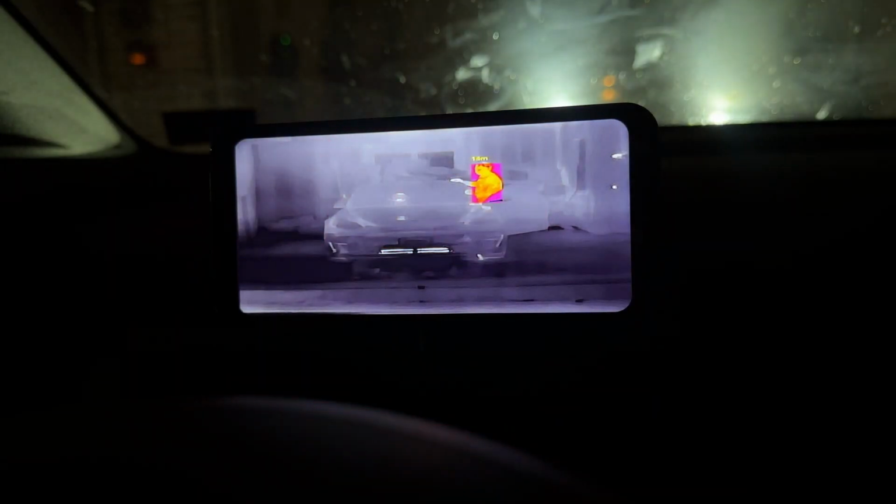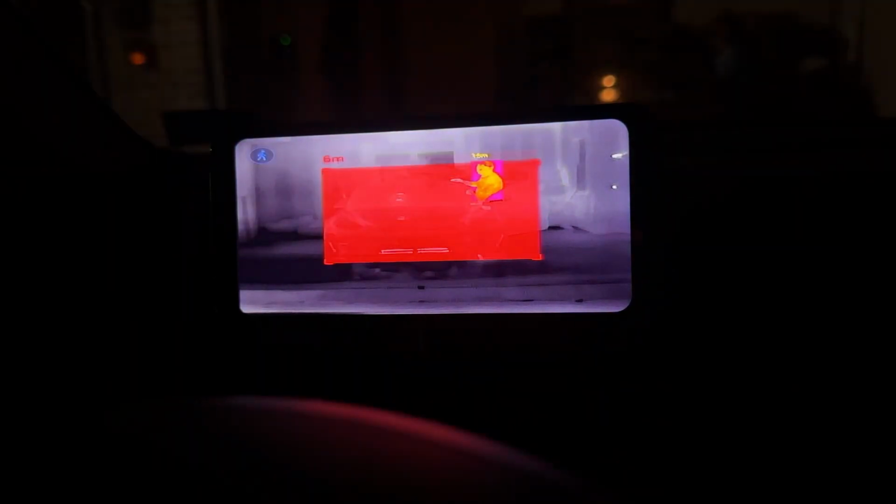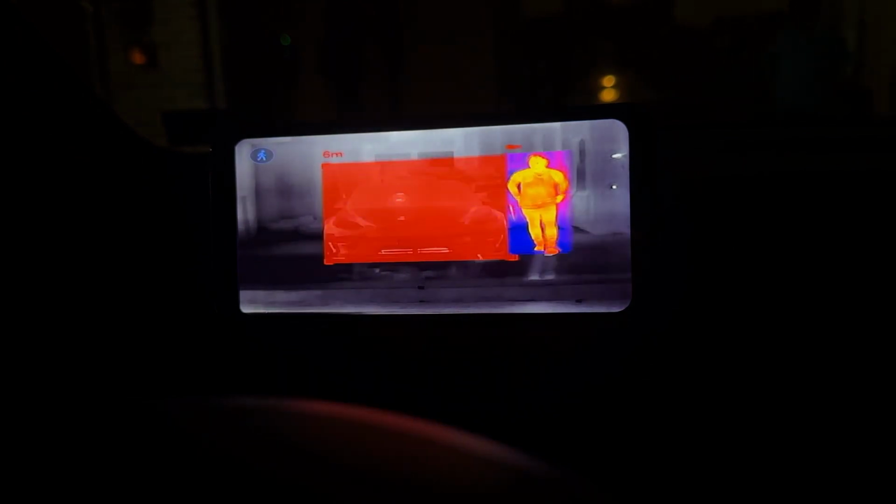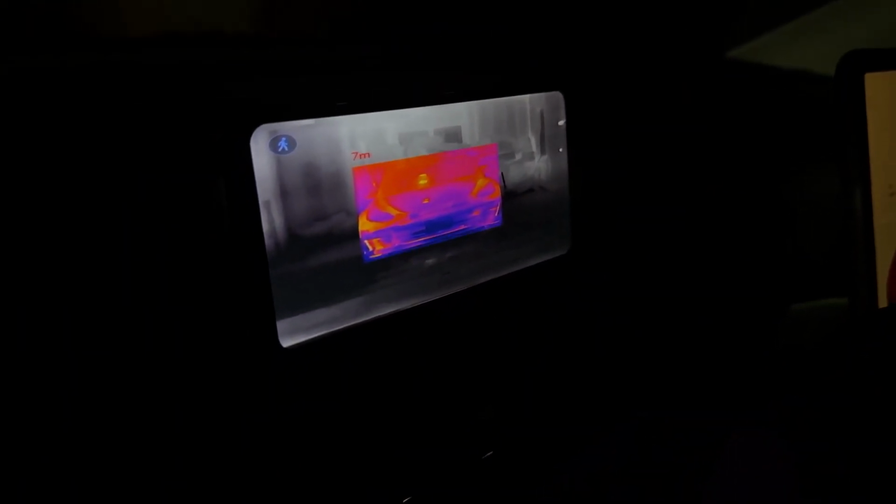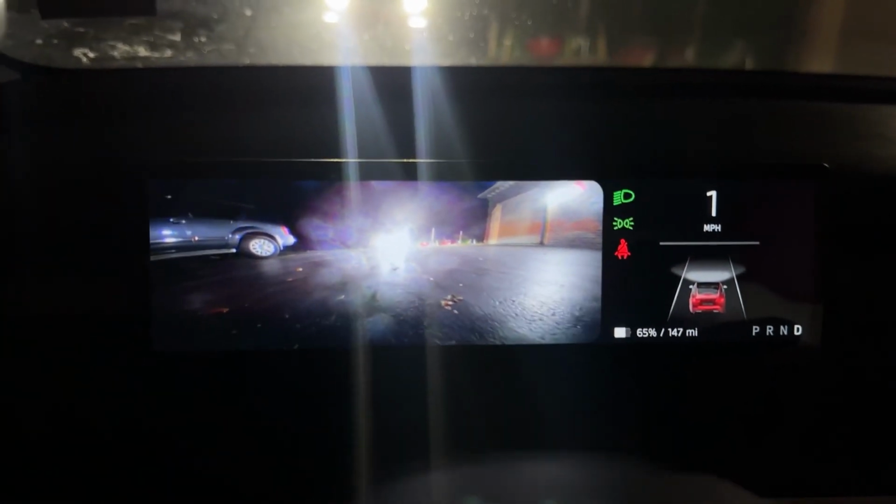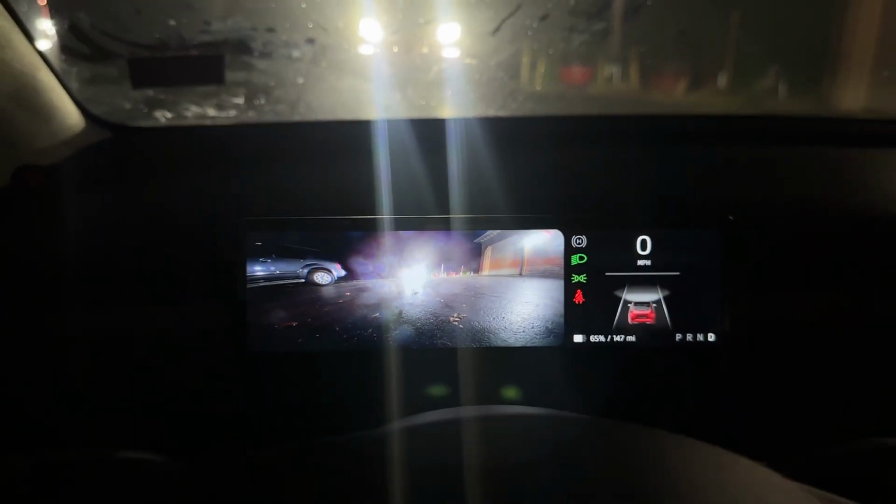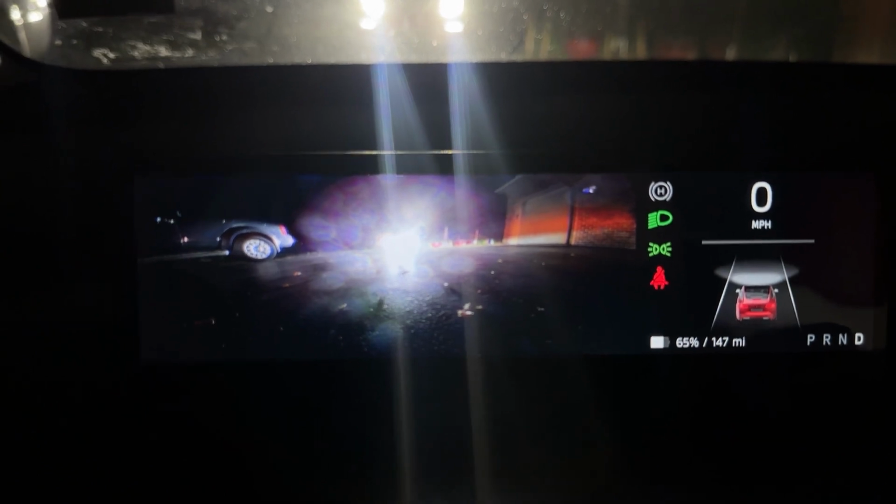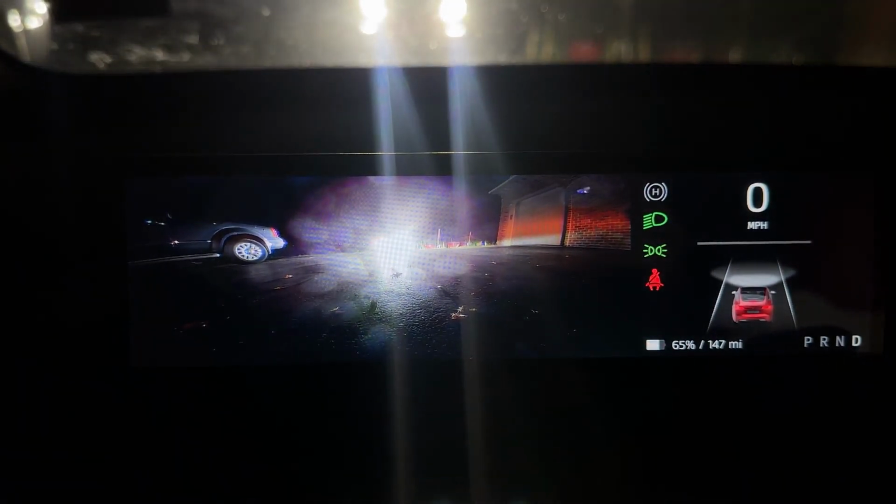Now, here is the high beam. You're all seeing what the high beam looks like, but I just wanted to see how bad the glare would be. Which is awesome. It looks like the high beam does not affect this at all. It does not glare the camera. For comparison, a normal front camera would show the glare like that. Like it's super glary. You can't see what it is in there. So that's how good the thermal camera is. It blocks out the glare and just shows you what it is.